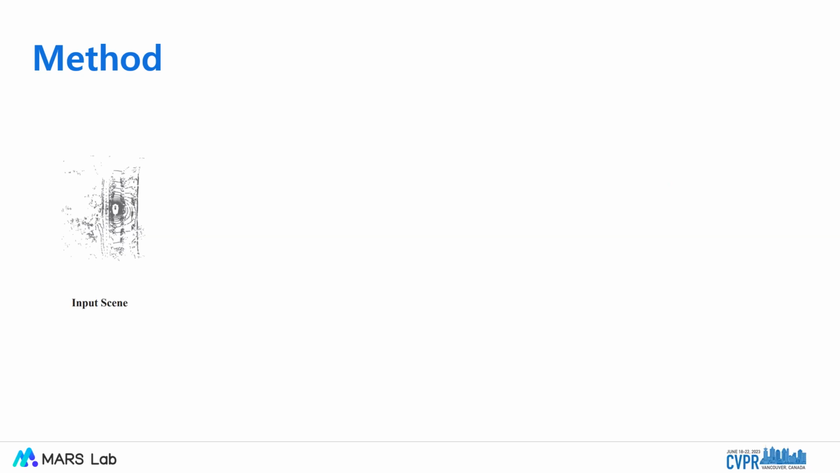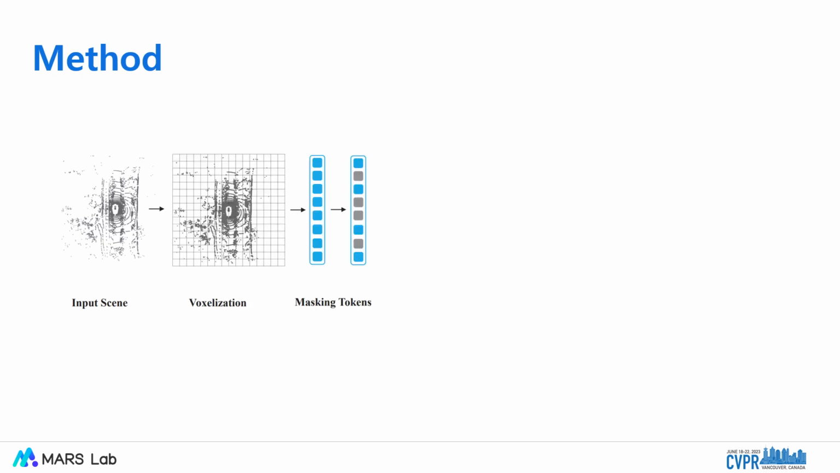Concretely, our method starts with a point cloud voxelizer. Given an input scene, we first voxelize the sparse point clouds into regular voxel grids. Then, we pass non-empty voxels through VFE layers to obtain per-voxel feature tokens. Based on evidence from 2D masked modeling methods, we choose a high mask ratio when removing tokens. After random masking, only visible voxel tokens are fed into an encoder.